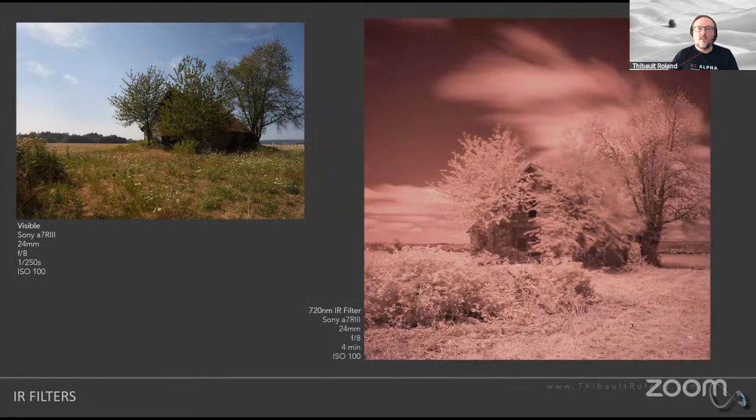All right, so here's an example of this particular abandoned barn that I captured with my visible camera on the left-hand side, and on the right-hand side, you see that same barn, slightly different angle, but still captured with that same camera, for which I actually added an infrared filter. And you can see that it is very, very similar in terms of rendering as what I showed you earlier.